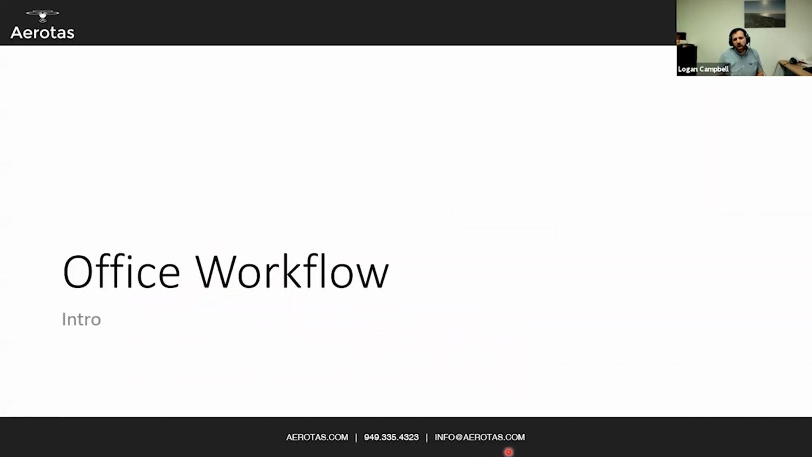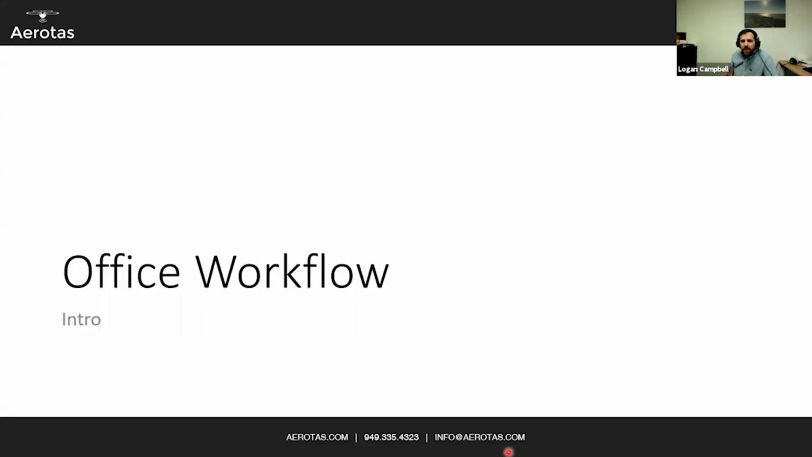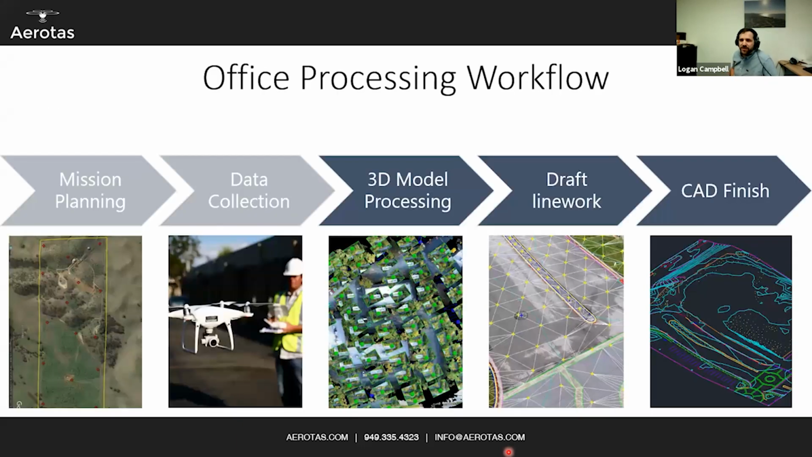All right. So with that mission planning, now you've gone out, you've flown your site. Honestly, I should point out flying LiDAR is, from a mission planning standpoint, absolutely identical to flying a photogrammetry mission. You draw a polygon, you set your flight altitude, and you pretty much let the computer deal with overlap and everything else. You hit go, the thing flies itself. It's really, really darn easy. So now we've got our data, let's get into the office workflow.